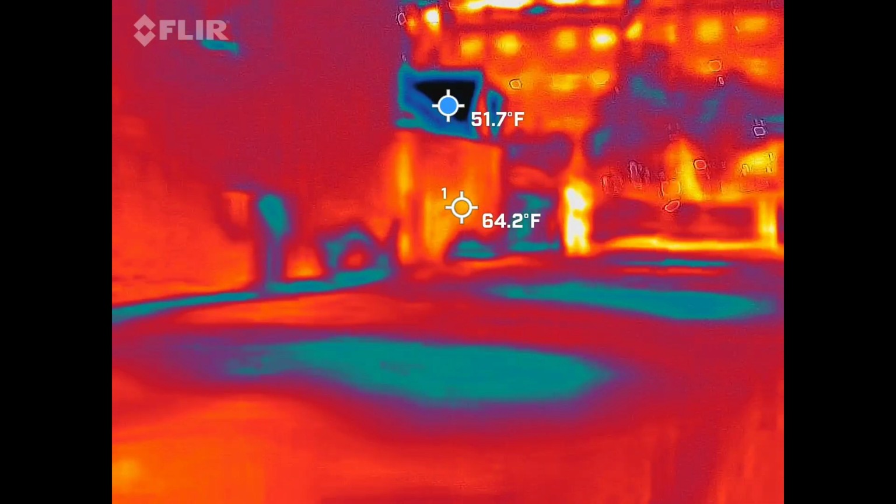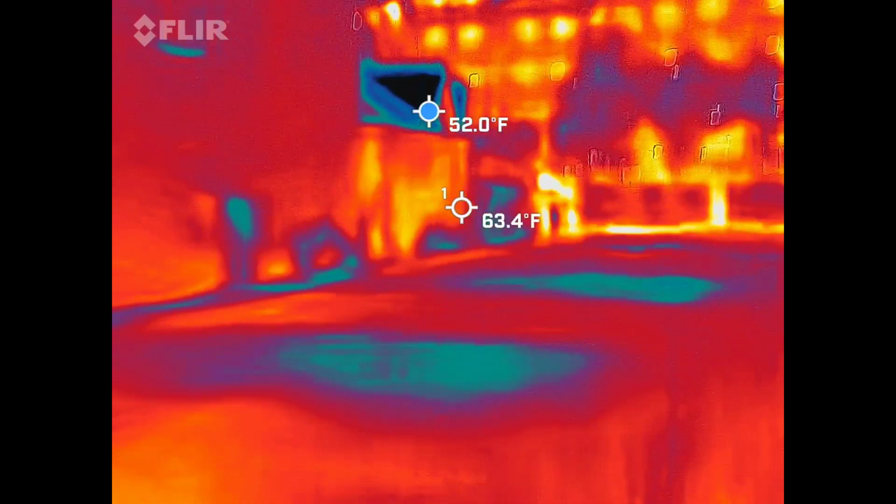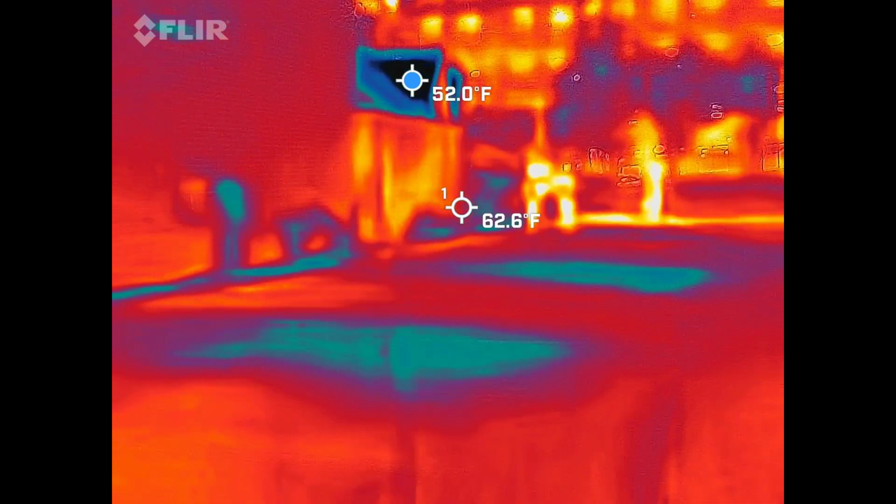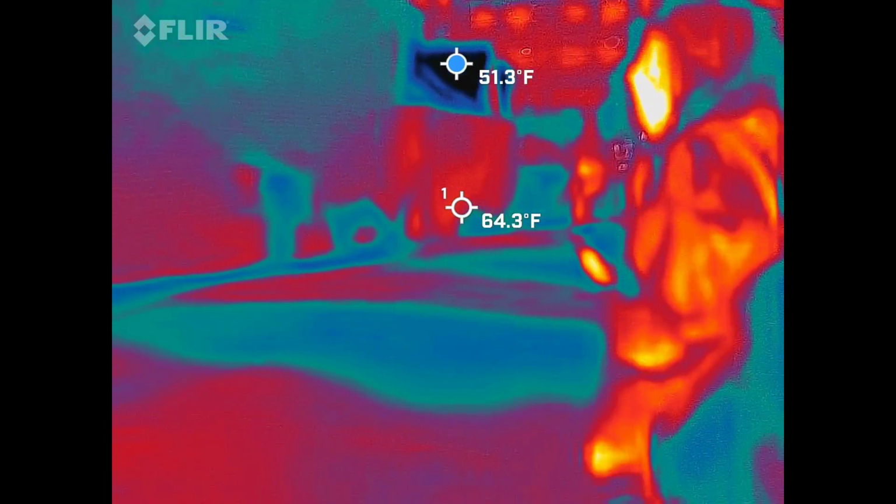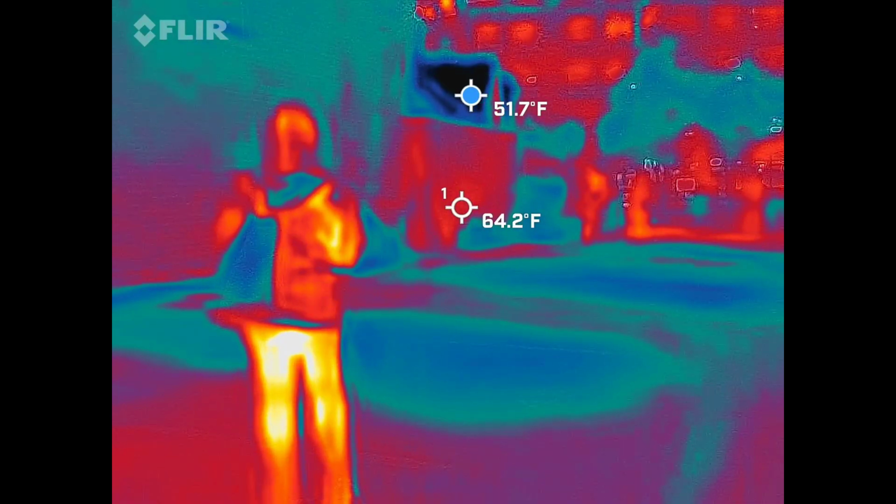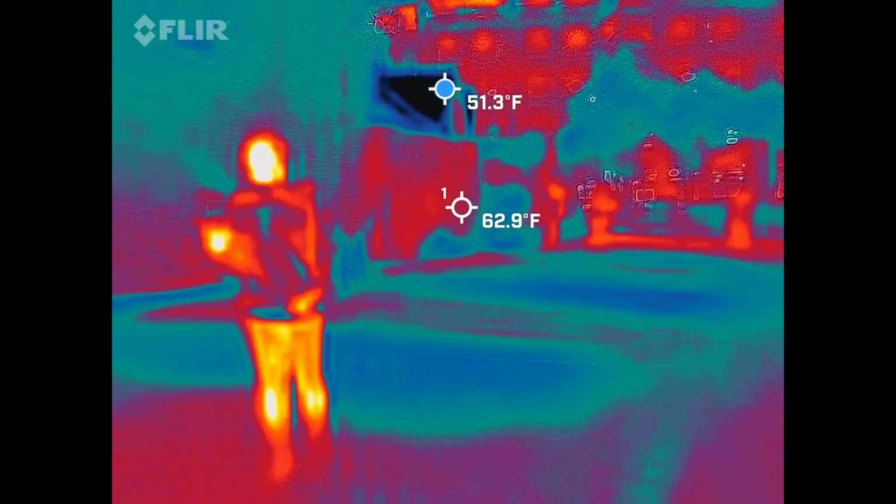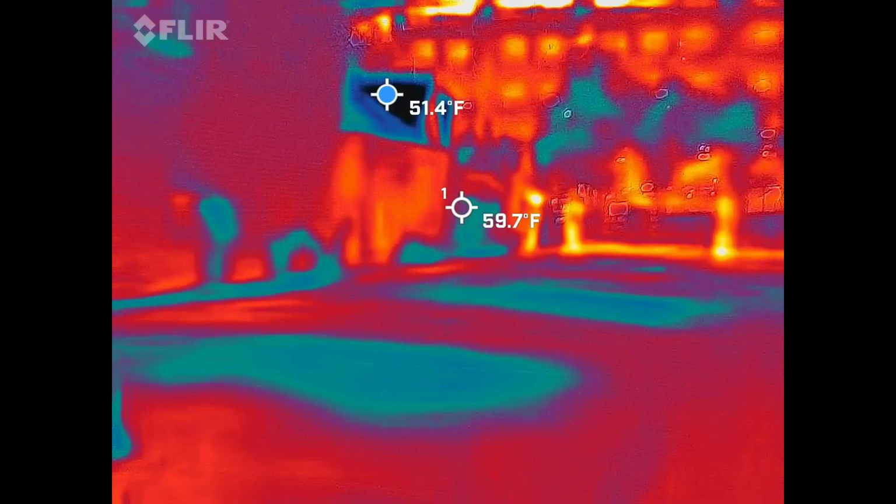Nothing in the corner? We asked if there's anything we can do for it.